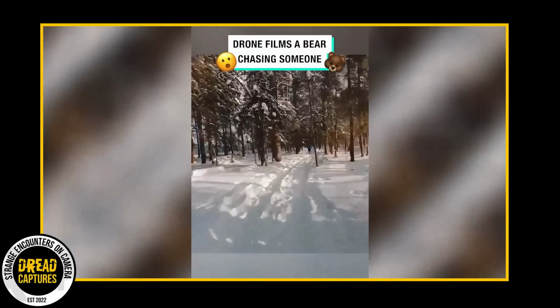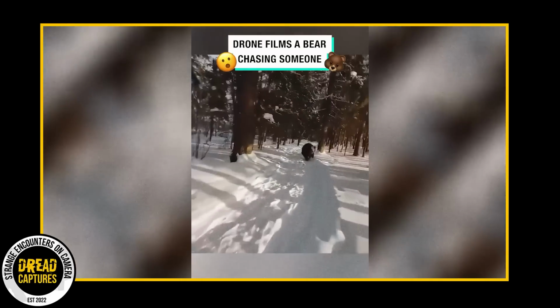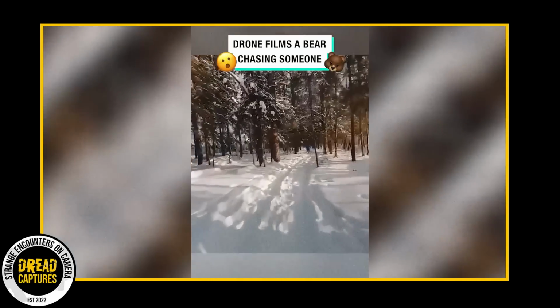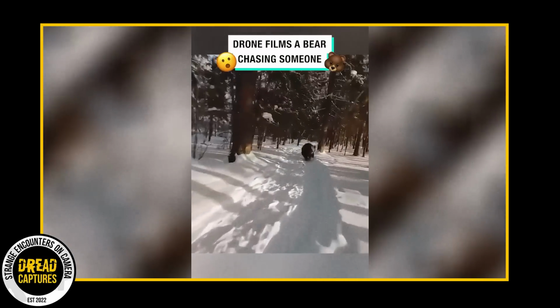Yes, that was what you thought it was. A man being chased by a bear that is picked up by a drone. I mean, is this real? Can this be real? Like, what are the chances that this drone was in the woods while this was happening? I don't know. If it is, this is unbelievable.